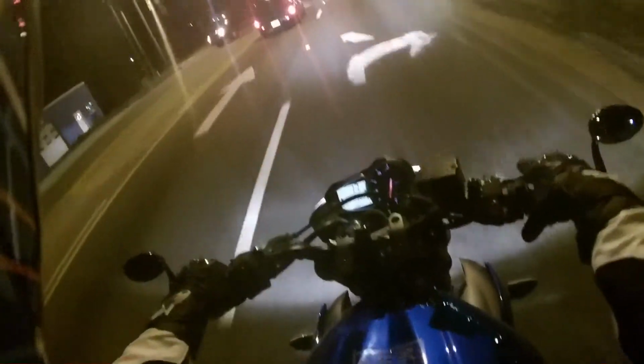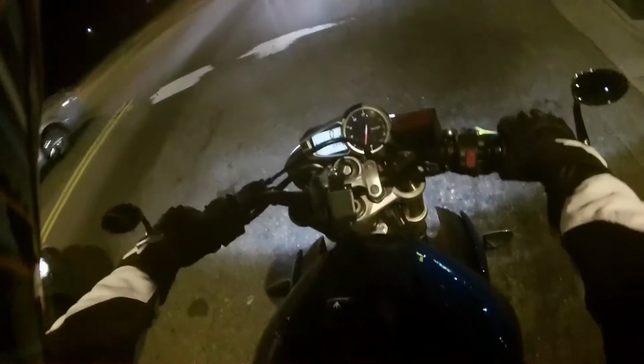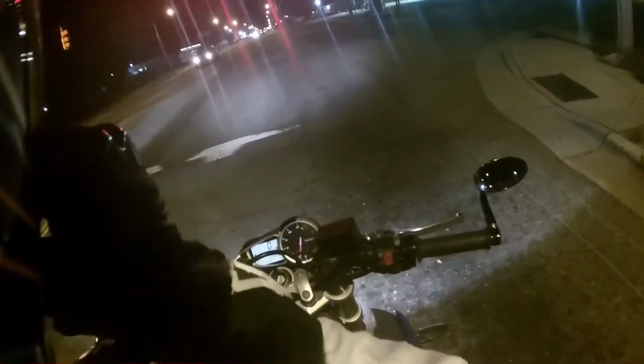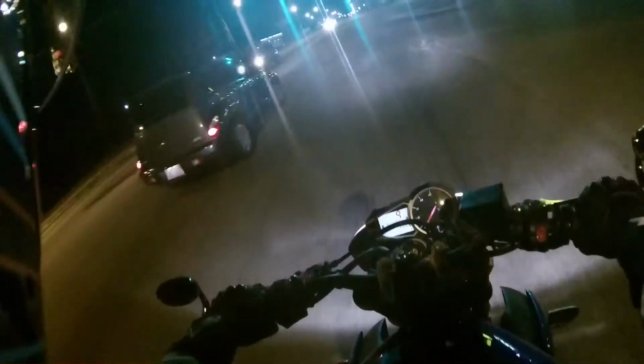So this bike is freaking awesome. Perfect position. It fits me for what I need. A little bit of twisties, hopefully some touring here in a little bit, and go from there.